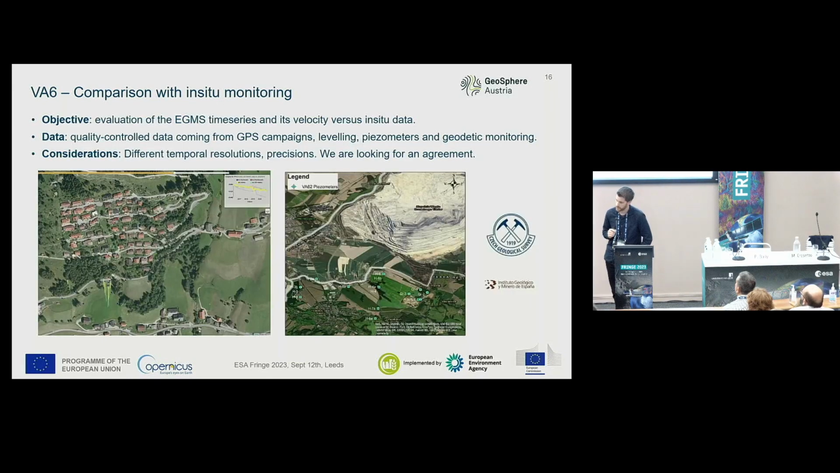VA6, the one before last, is a comparison with in situ monitoring. This is done by Geosphere Austria, who sits on top of inventories of, in this case, we are seeing automatic total stations, if I'm not mistaken.